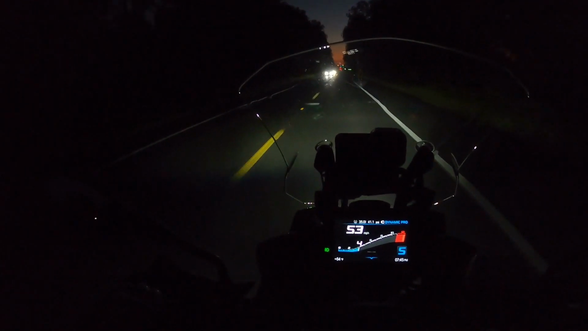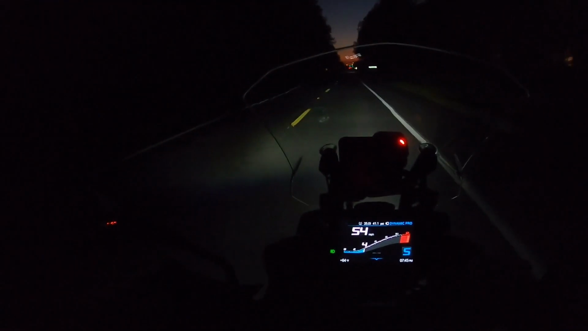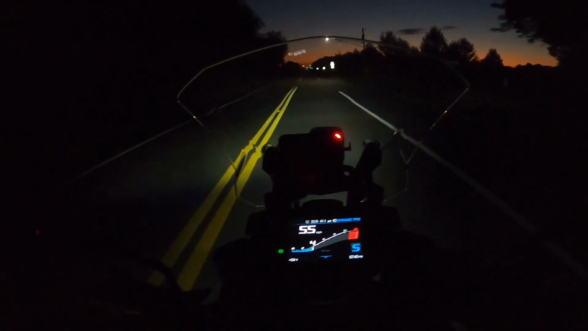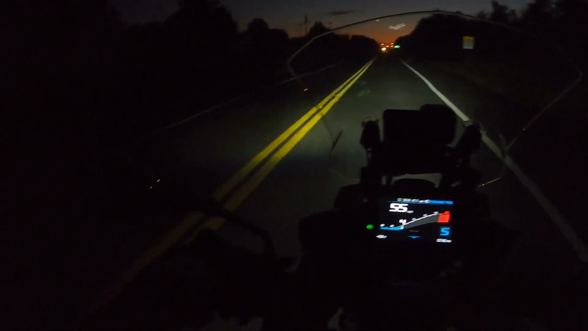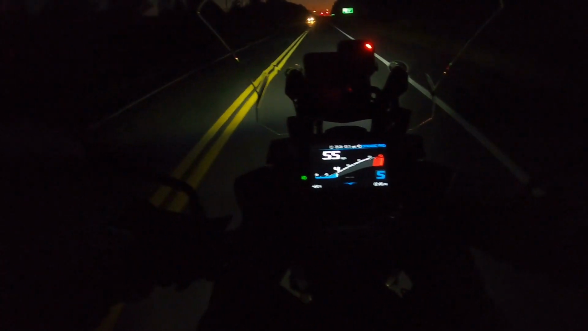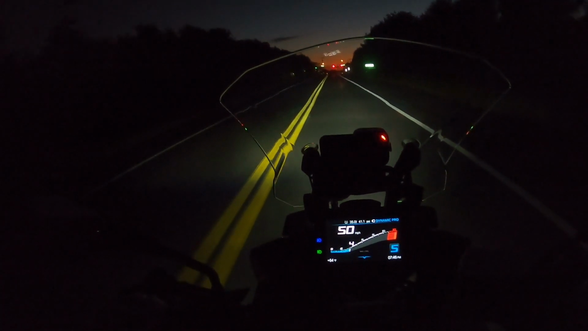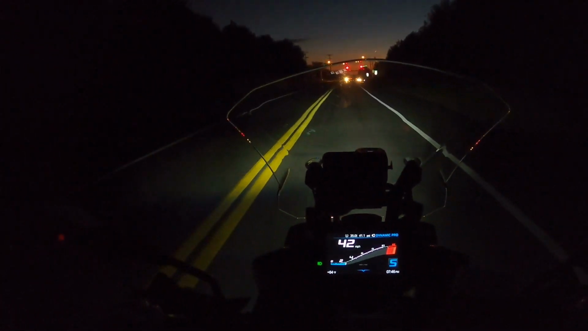Bikes in general aren't always the most illuminated. I will say BMW does a good job at that. The LED lights on the back of this bike are absolutely fantastic. I didn't walk around behind it, but I will do that before the end of this video to give you a shot of what those look like at night. They're very, very bright. As you can see, the auxiliary lights are very, very bright. And we're going to hit the high beams here when we get around some of these vehicles, and it illuminates very far. So there's your high beam. Turn that off when these folks are coming at us. We'll see if we can find a better stretch to show that off.